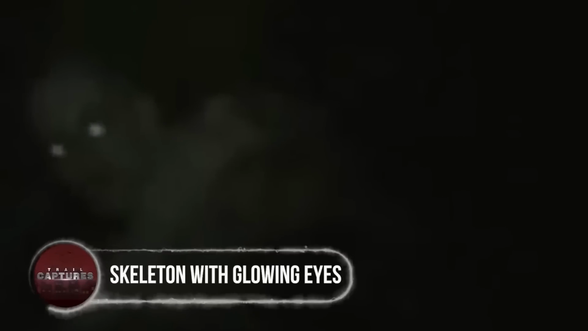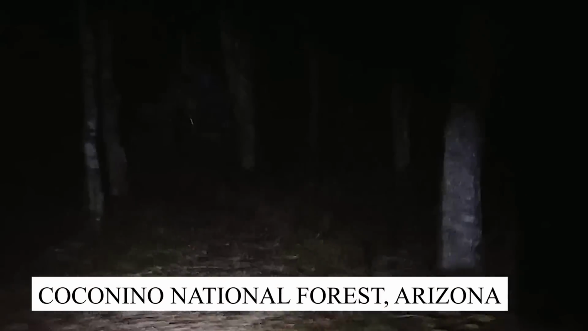Skeleton with glowing eyes. Either this is a prison escapee or a good old ghost. A group of young hikers who were out on a camping trip in Coconino National Forest, Arizona, while exploring the forest, noticed a troubled-looking man sitting beside a narrow stream of water. To get a better look at it, the light was focused on it, to which it reacted by suddenly turning and staring at them. It had a shaved head with a skinny body, almost as if it were a Halloween skeleton. No matter how dark it gets, human eyes do not glow or reflect light, which clearly shows that this was no human, but a skeleton ghost.